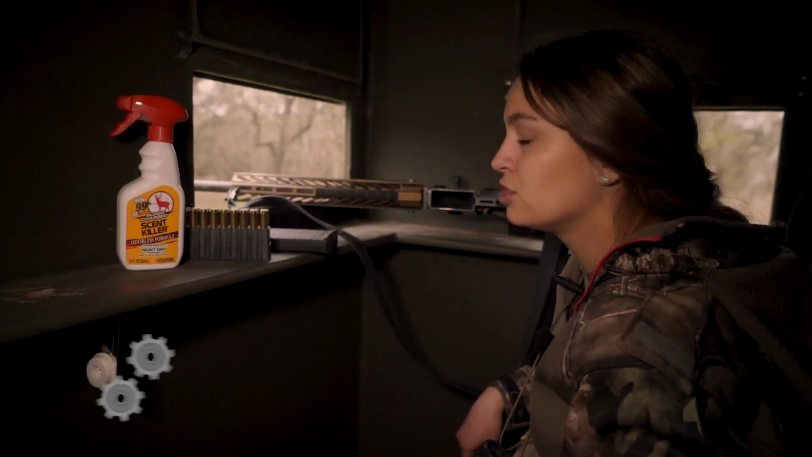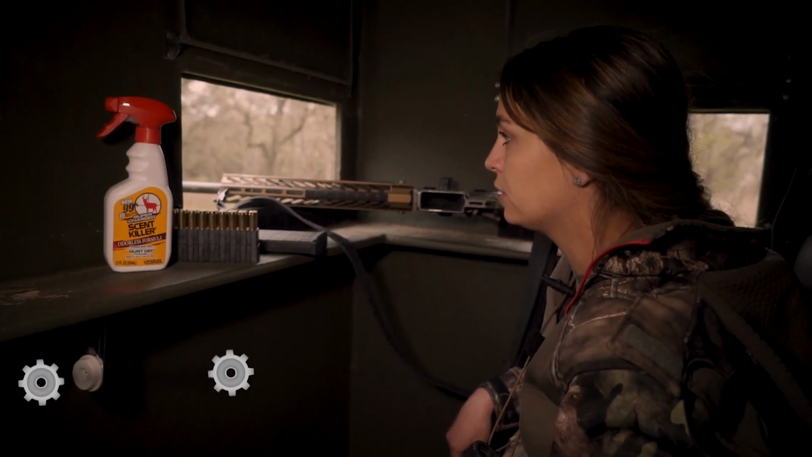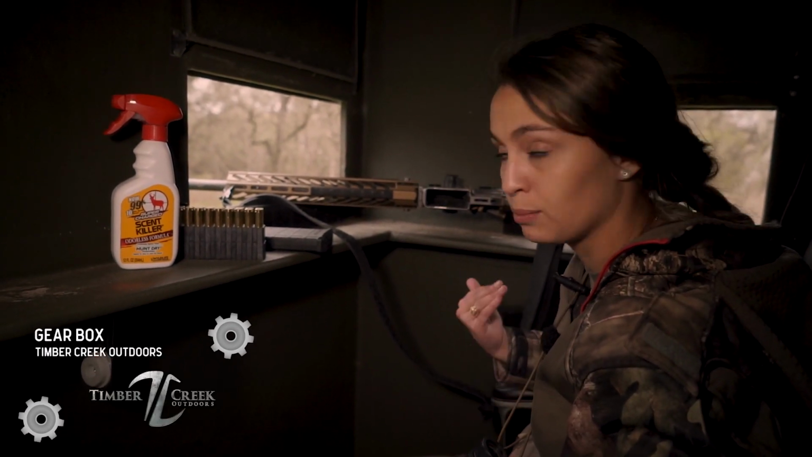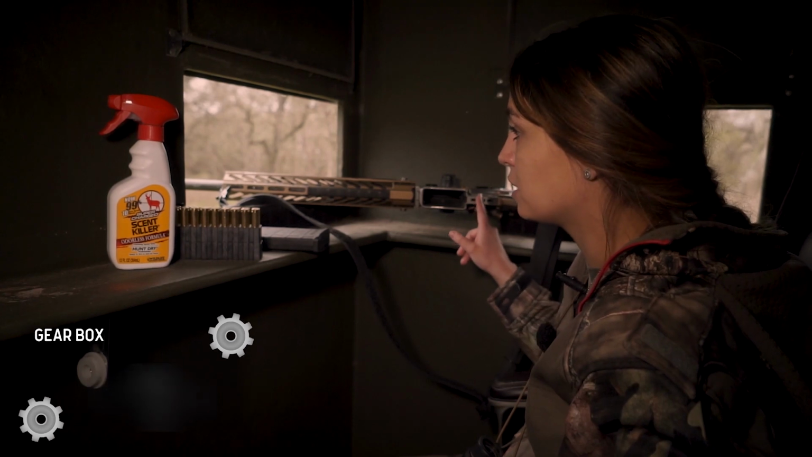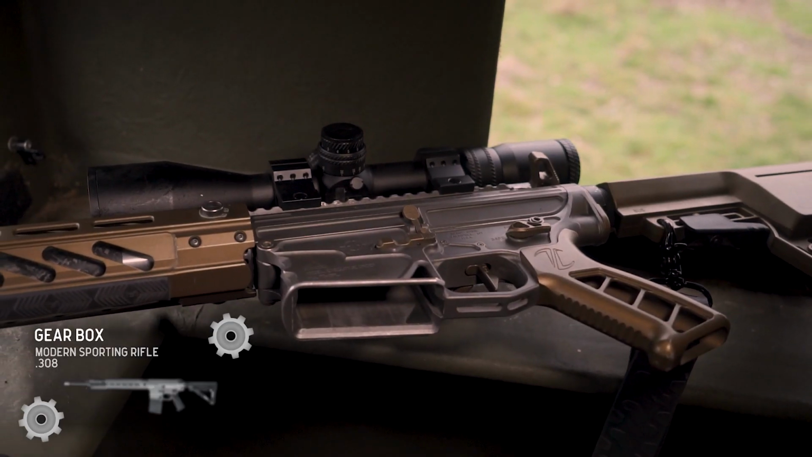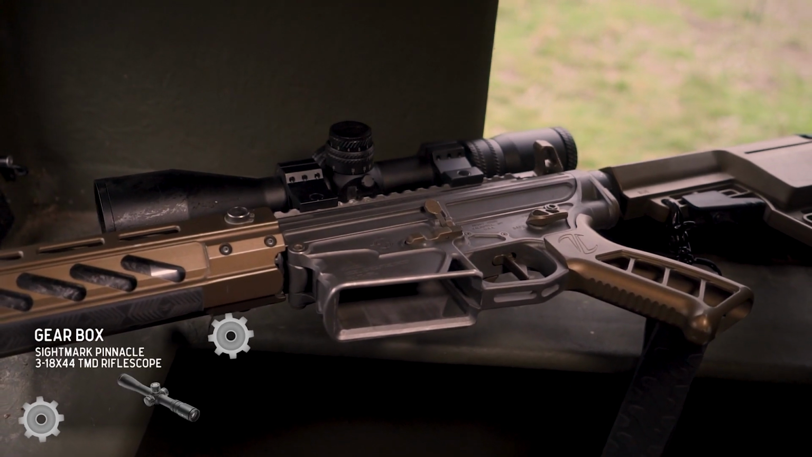Okay, it is late January. We are on a freezer filler hunt. And what I mean by that is pigs come in, deer come in, work though. So the rig I've got is one y'all have seen a lot. We've killed hundreds of pigs with it, whitetail, even my red stag this past year.